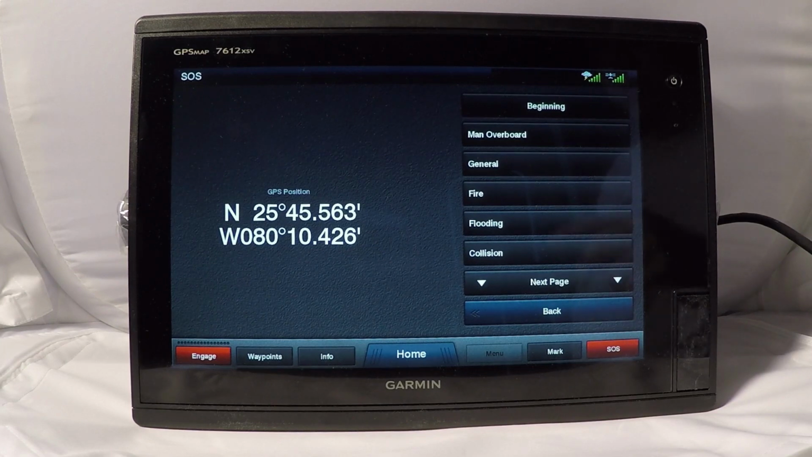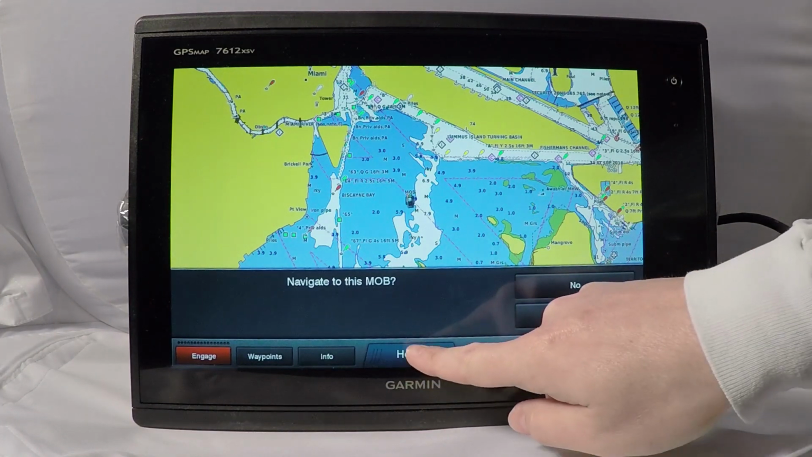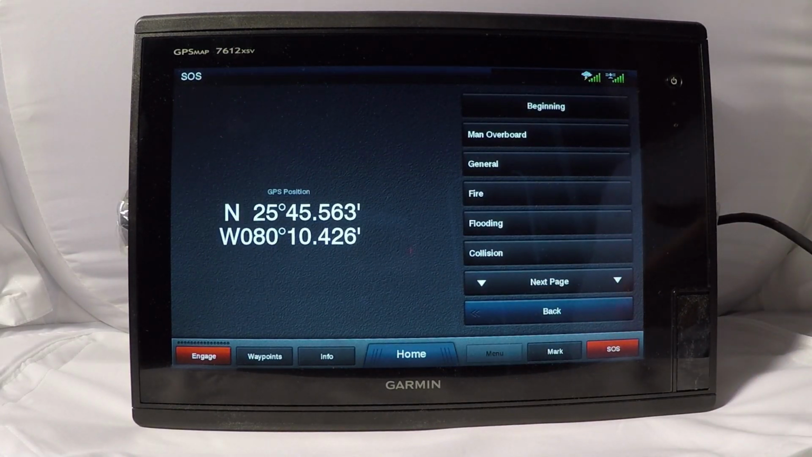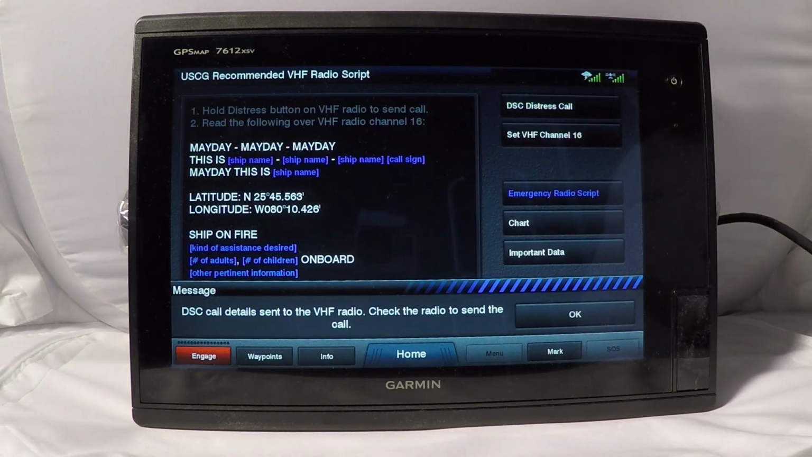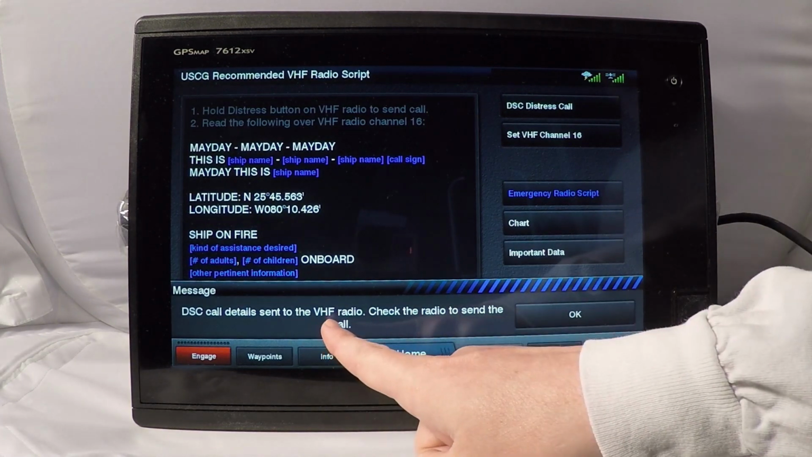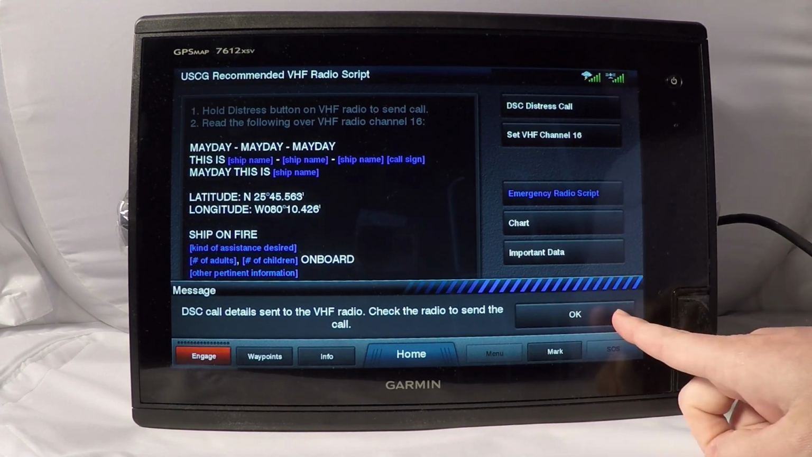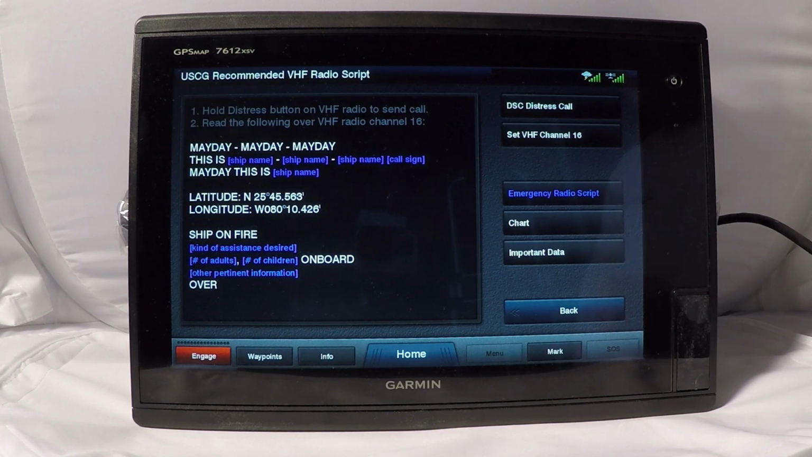So if you have a man overboard situation, simply hit that, and then it's going to ask you if you want to navigate back to that spot. You're going to choose yes, so you can go back to that man overboard. If we go back to home and hit that SOS button again, you have several other things that could be going on. So if there's a fire on the boat, you hit fire. It'll give you a script of what to exactly say, what channel to go to on the VHF radio to call for help, and it also gives you an option to have your DSC radio call for help to the other boats around you. So if you click OK, as long as your DSC radio is hooked up to the chart plotter, it will send out your distress call right over the VHF radio for you.